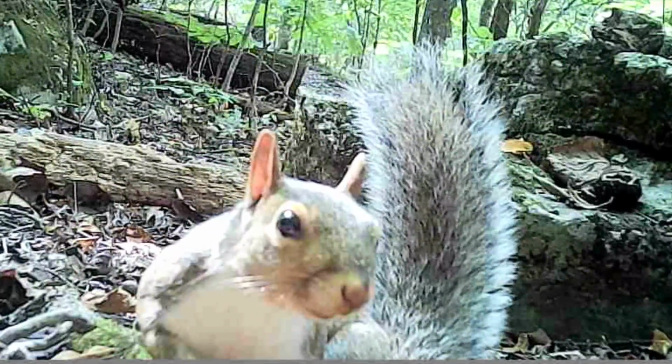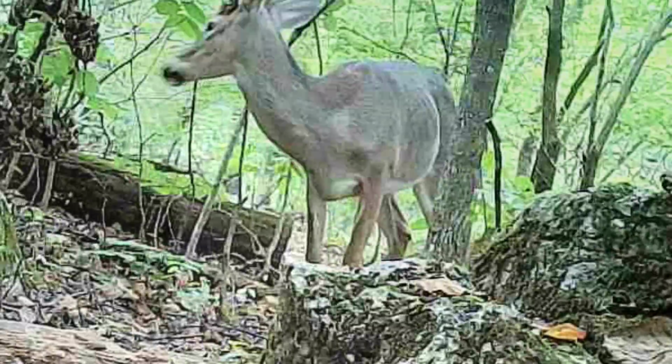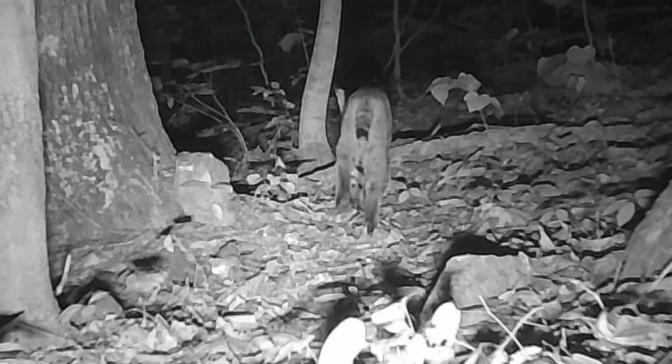Well, the squirrels are sure having a good time. So are the bucks, coming along nice, and caught a rare glimpse of a bobcat.